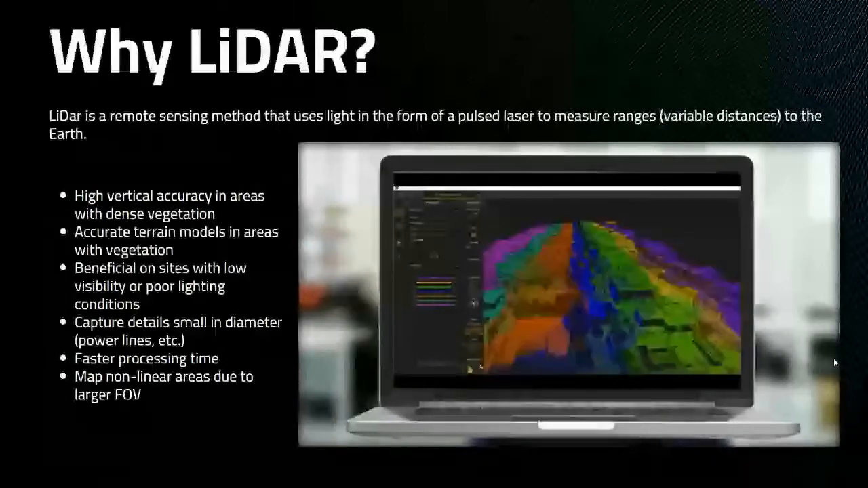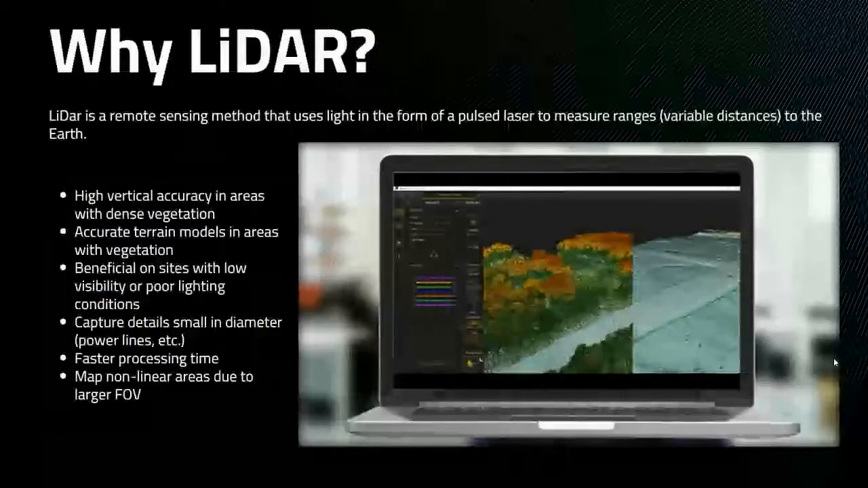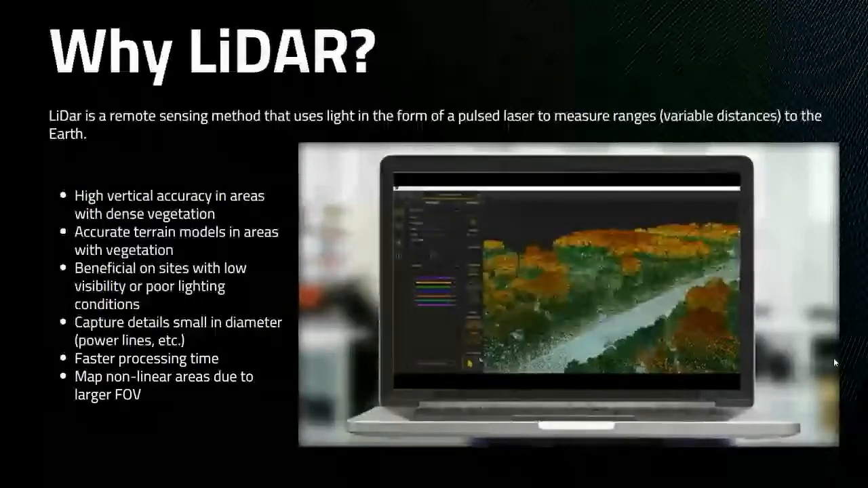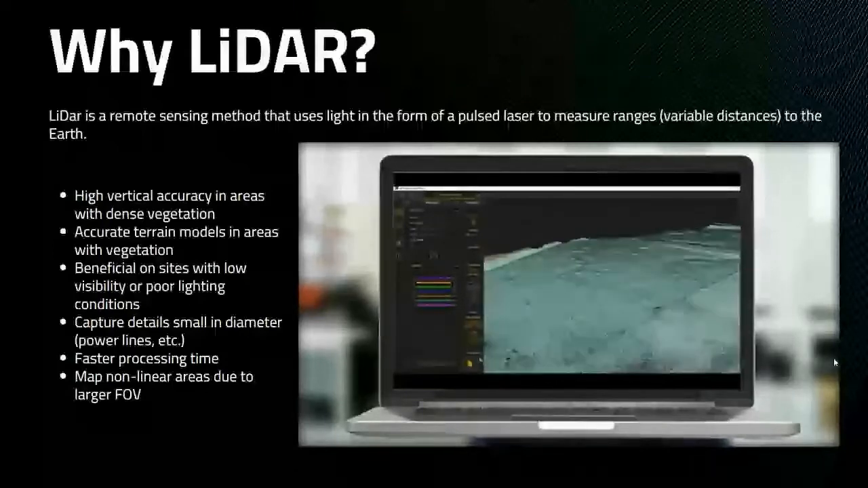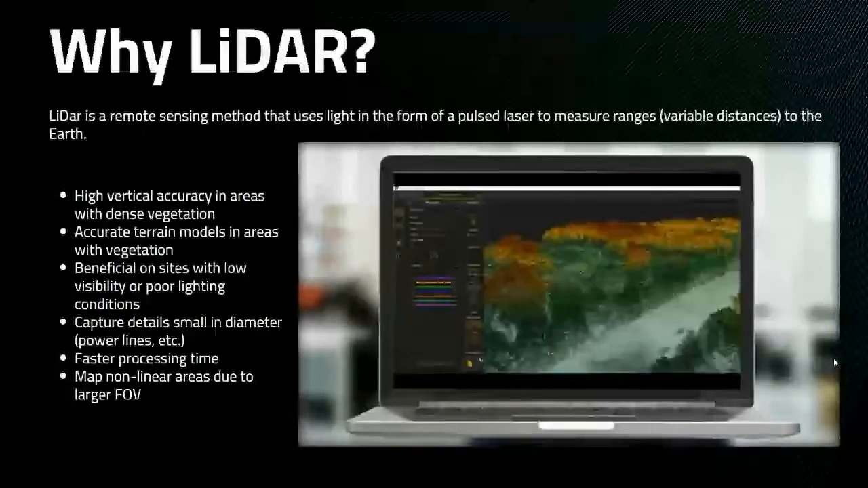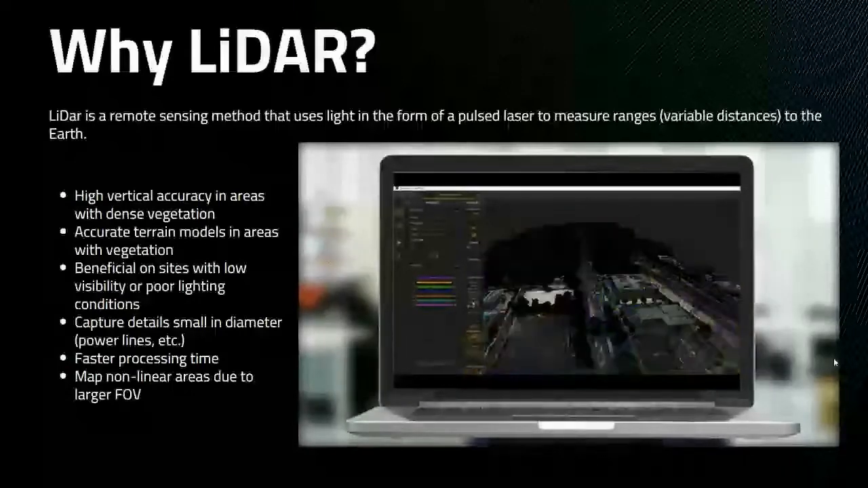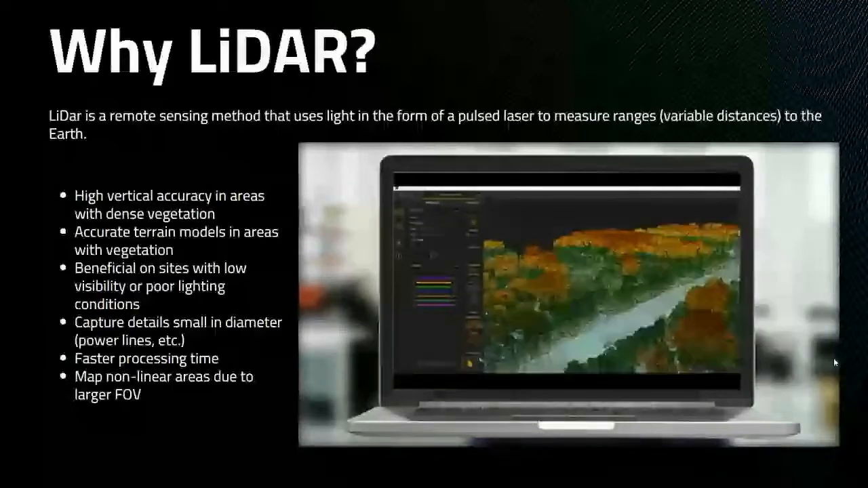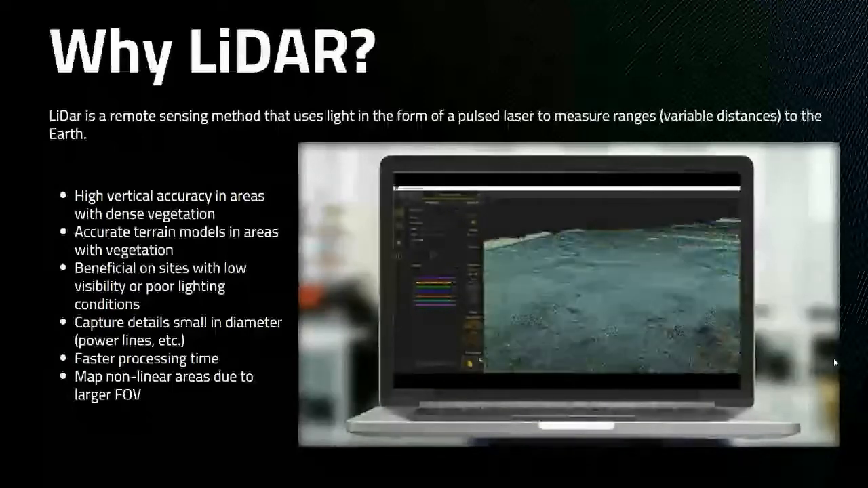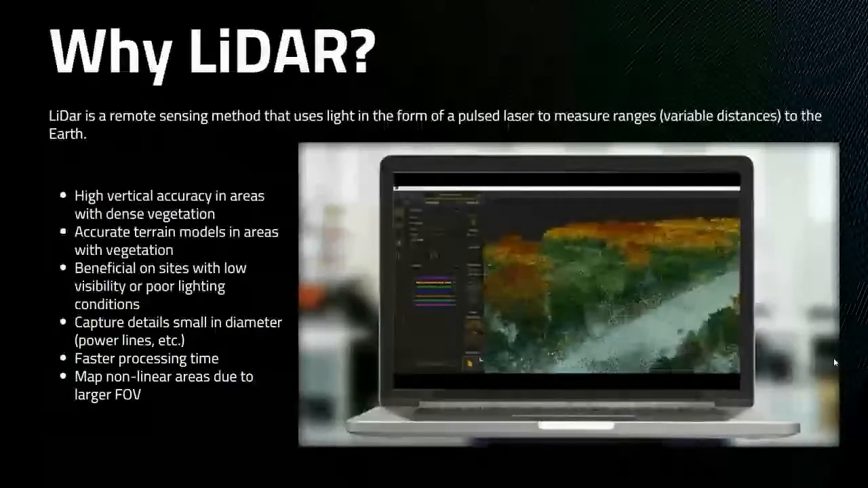And then it's really beneficial in sites with low visibility or poor lighting. Because it's a laser technology, we don't need exact proper lighting conditions from the sun, and it's not going to mess with our data at all. We can fly in low light, highlight, anything. The other benefit to LiDAR is it allows us to capture details really small in diameter. So if you're trying to catch really finite details like a power line, LiDAR is going to be your only bet to really get a high point density on those lines and properly reconstruct it.